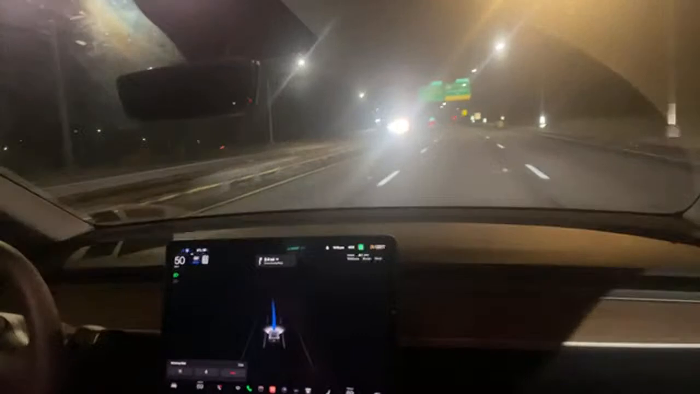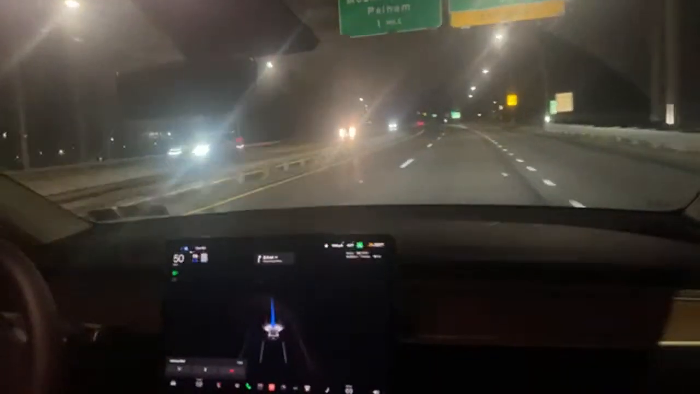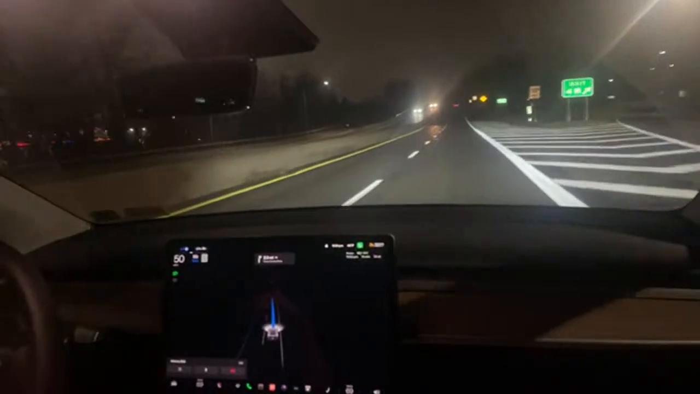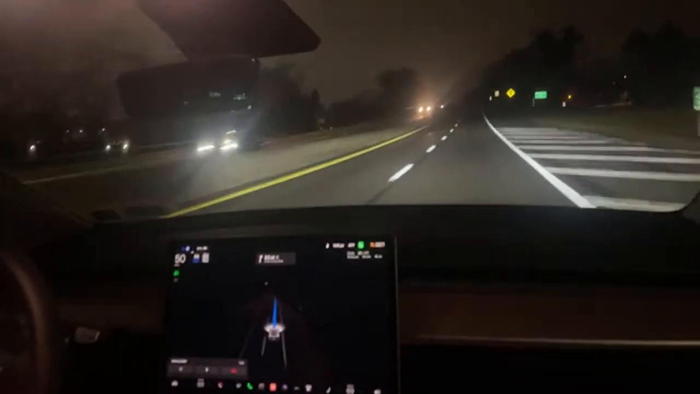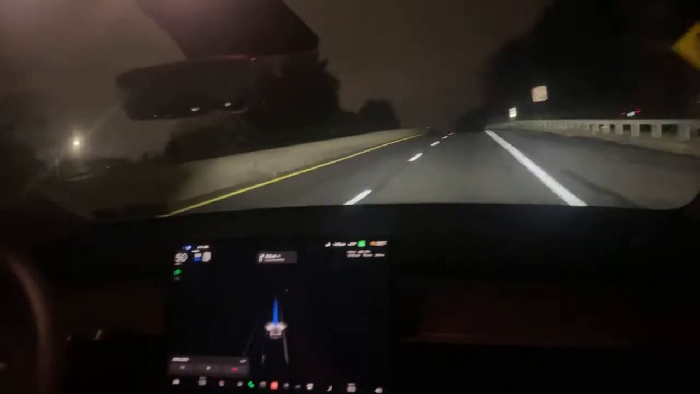Well, if I feel that the decision is correct, I can touch the pedal and, without turning off full self-driving, I can drive and continue past the obstacle. And then full self-driving continues the second I take my foot off the pedal. Although it doesn't actually even really stop when I put my foot on the pedal. I just take over the speed and it continues to steer.